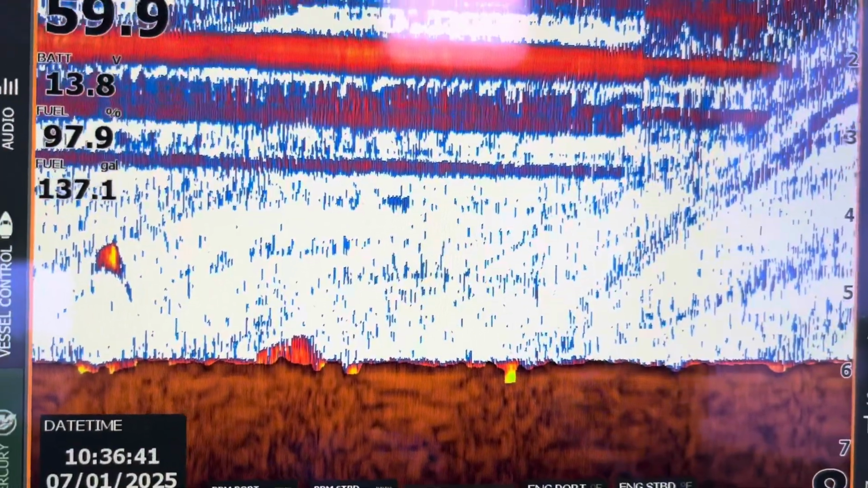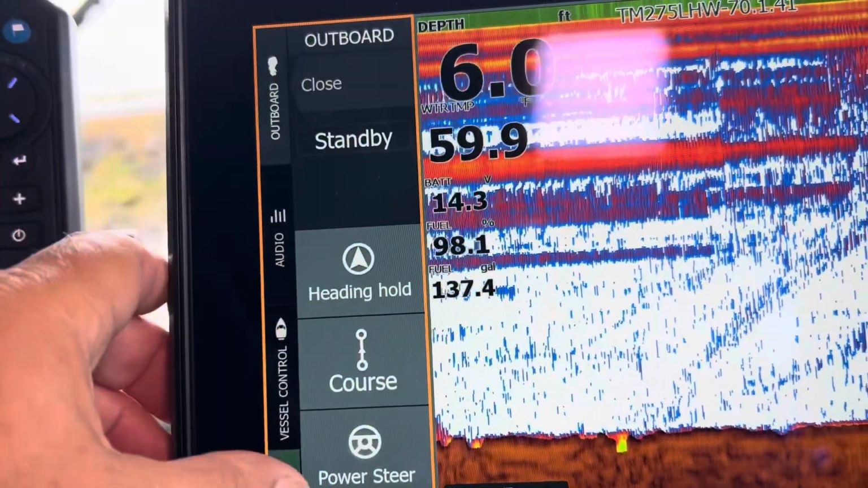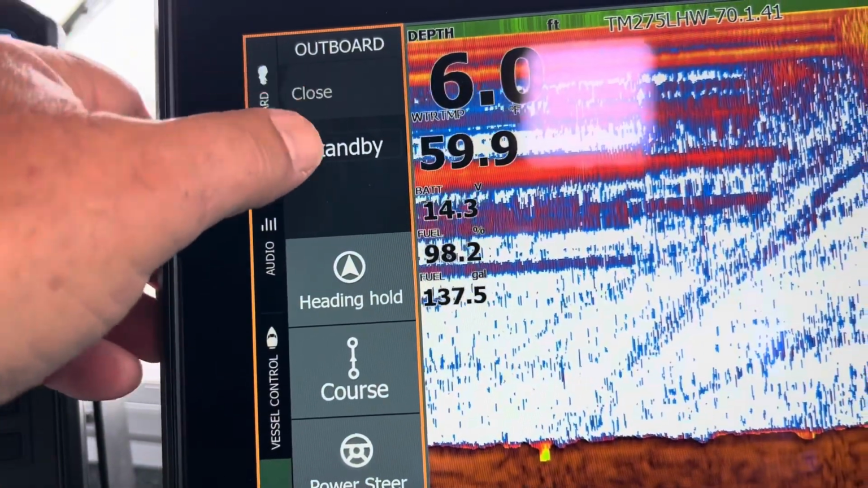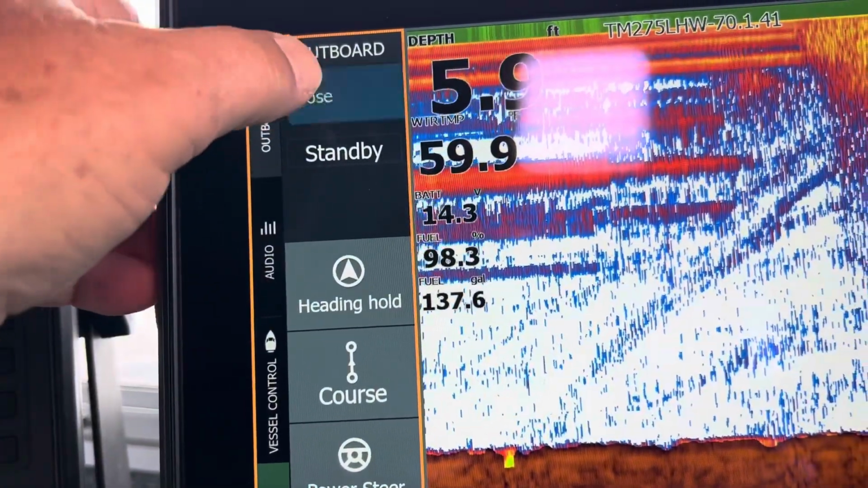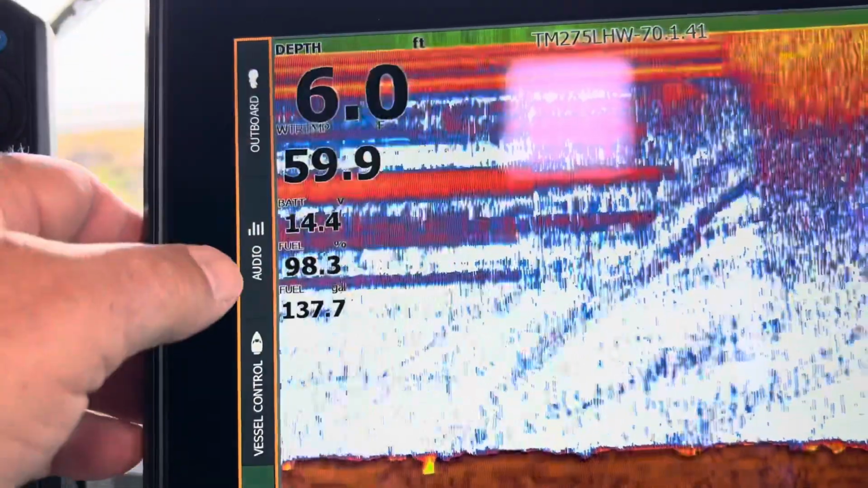Okay, so that's how that one's set up. That's my main screen that I run all the time. Then also over here, I have outboard information, so I can go to my autopilot, put my autopilot in up here, standby, heading, hold, all that information. I'll close that one. I can go to audio. I can bring up Sirius. I'll show you that one on the other unit.